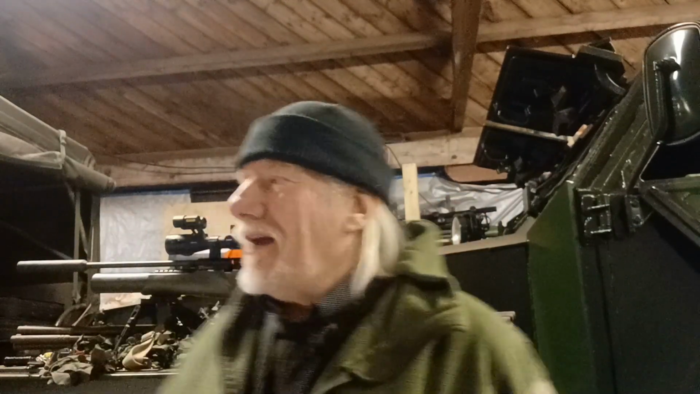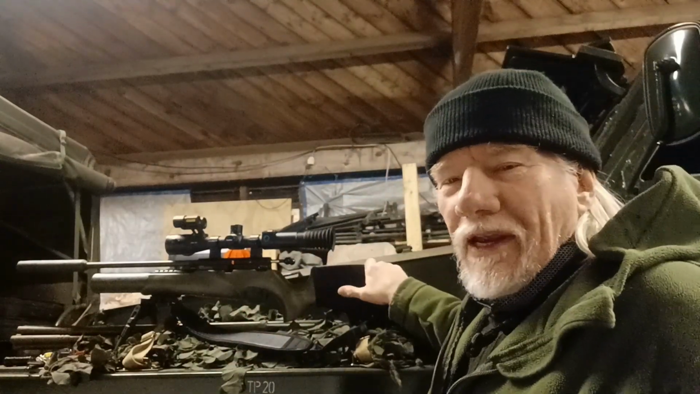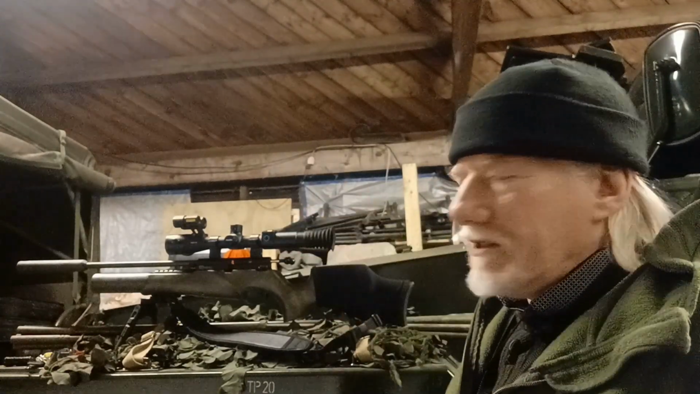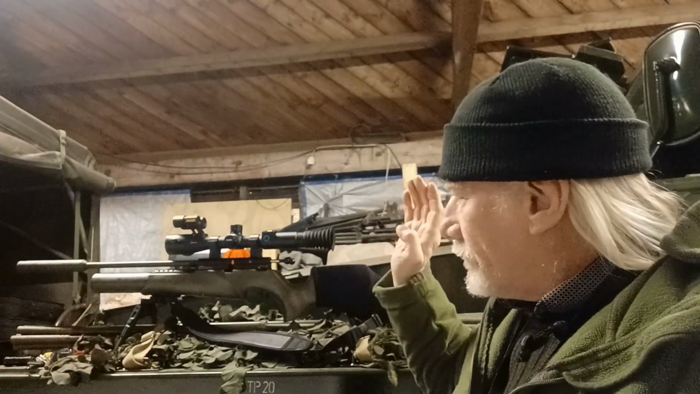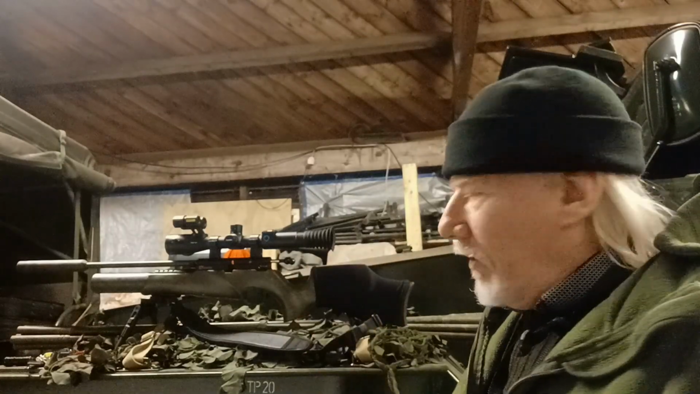So tonight I brought my little used, or underused I should say, BSA R10 Mk2, on top of which is my new PARD DS35 scope. Now I've just zeroed that in at 30 meters, so I know it's bang on.